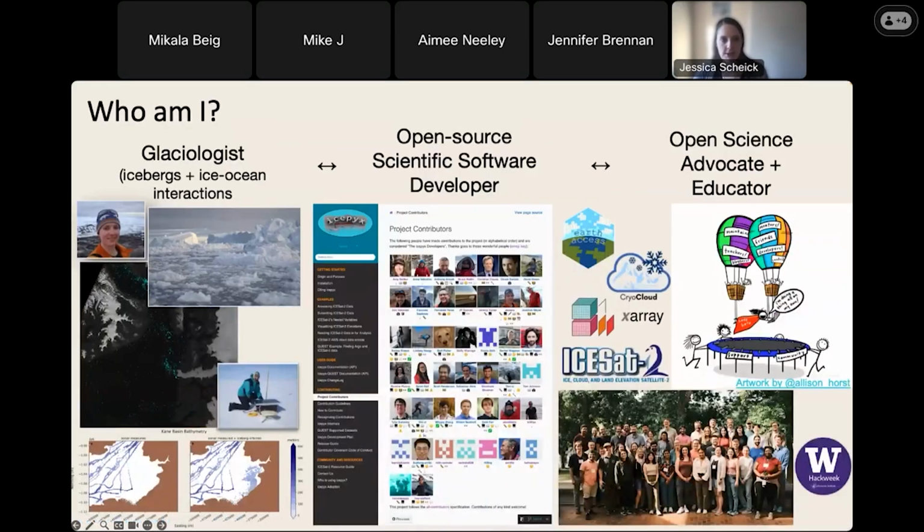But before I dive in, I always like to introduce myself a little bit more. In part because I am now an open source software developer and maintainer, but that's not the hat I've always had on. My background and training are as a glaciologist. In particular, I looked at icebergs and ice-ocean interactions, so that boundary zone where glaciers and ice sheets meet the ocean.